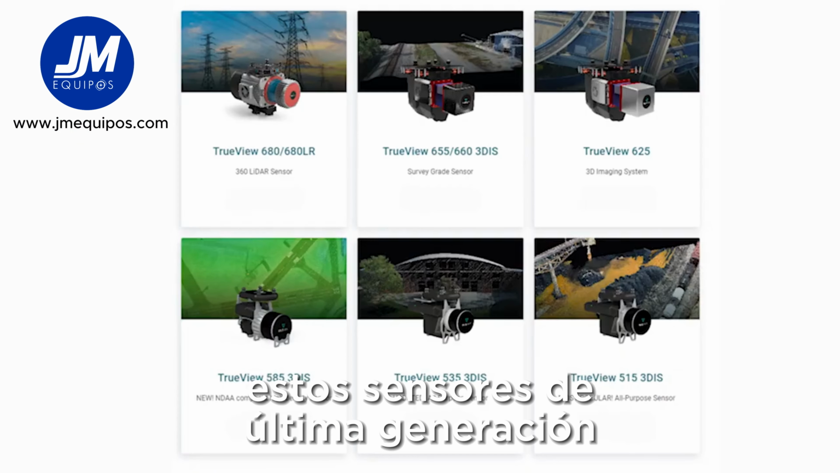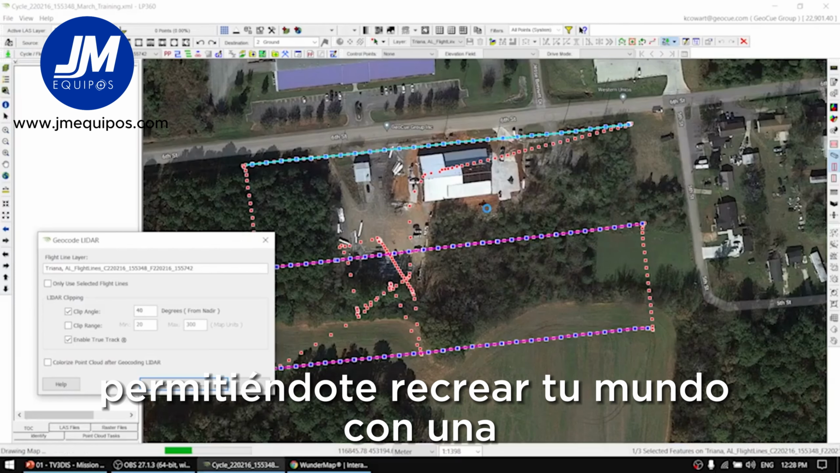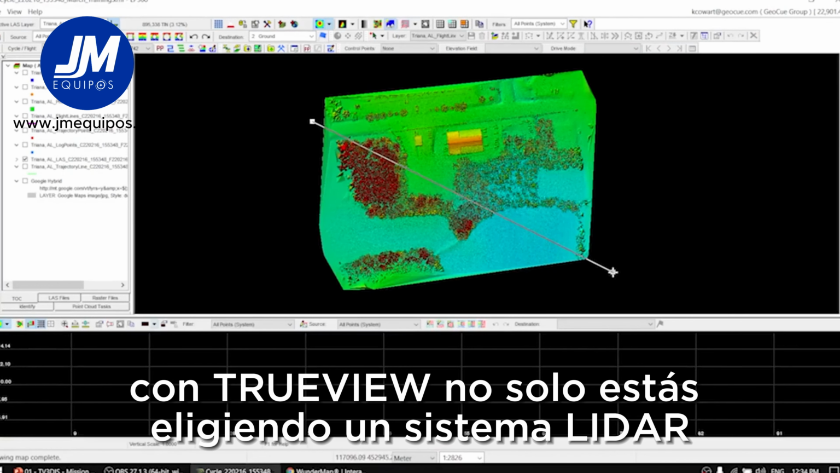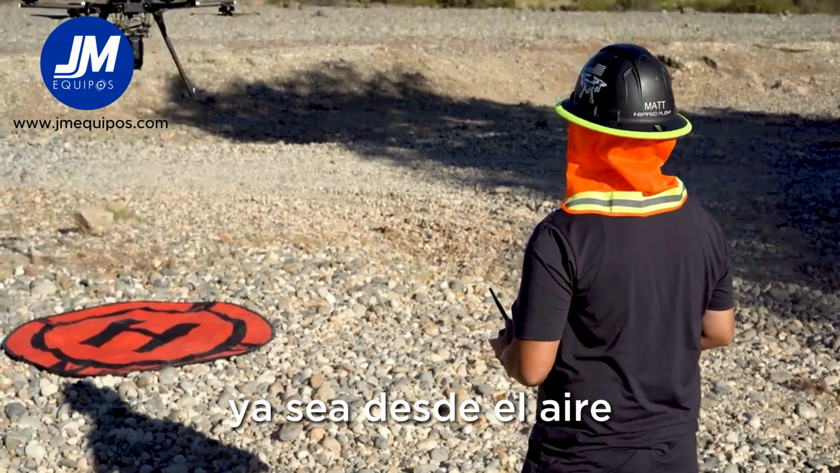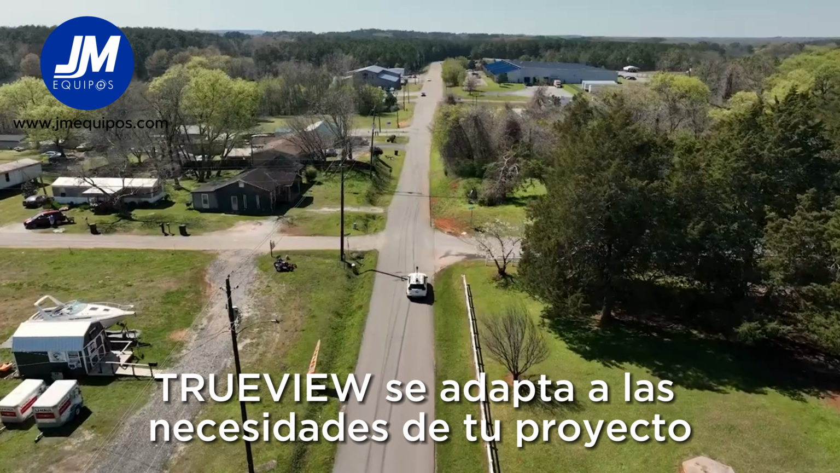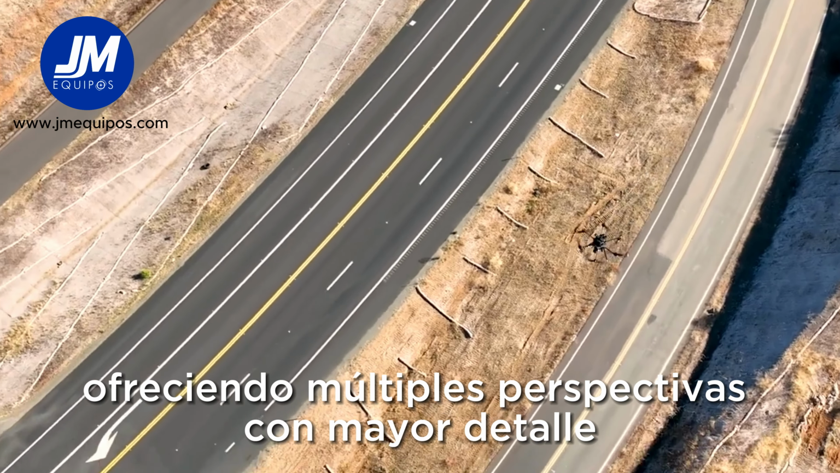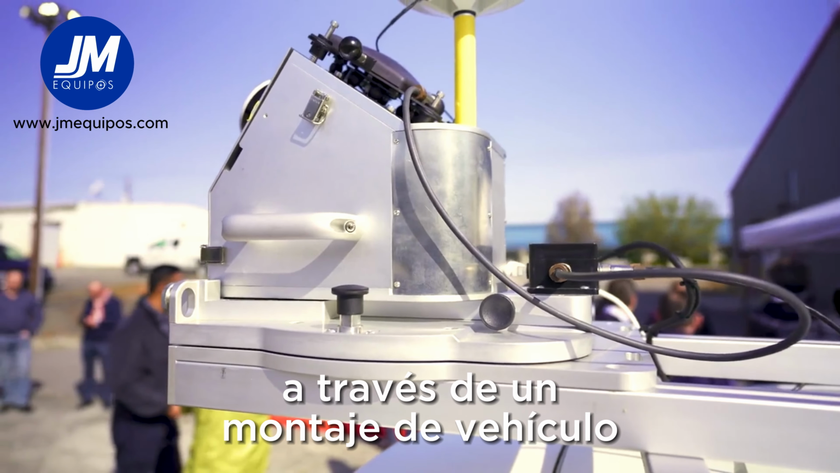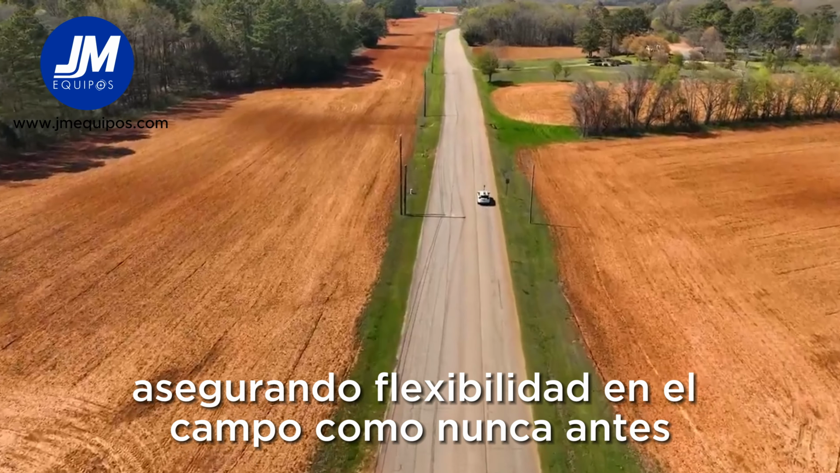Engineered for versatility, these state-of-the-art sensors offer the best of both worlds, allowing you to recreate your world with unprecedented accuracy. With TrueView, you're not just choosing a LiDAR system, you're opting for a dual LiDAR technology. Whether up in the air with drone LiDAR or on the streets with mobile mapping, TrueView adapts to your project's needs, offering multiple perspectives with greater detail. Our lineup, now including multiple mapping capability via an easy-to-integrate vehicle mount, ensures flexibility in the field like never before.